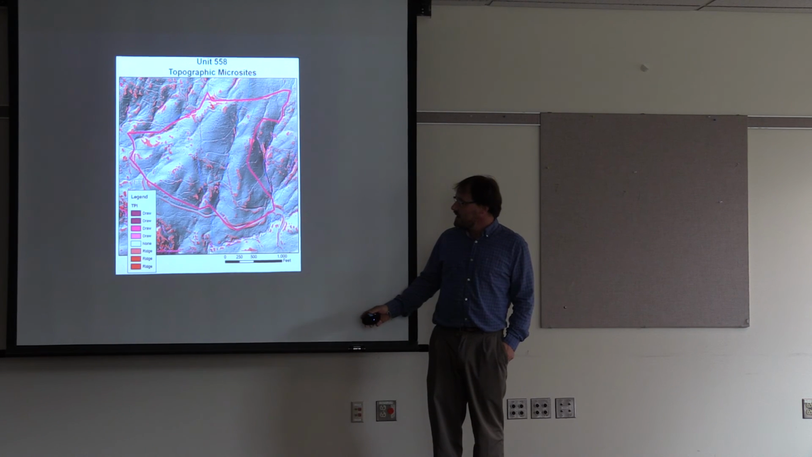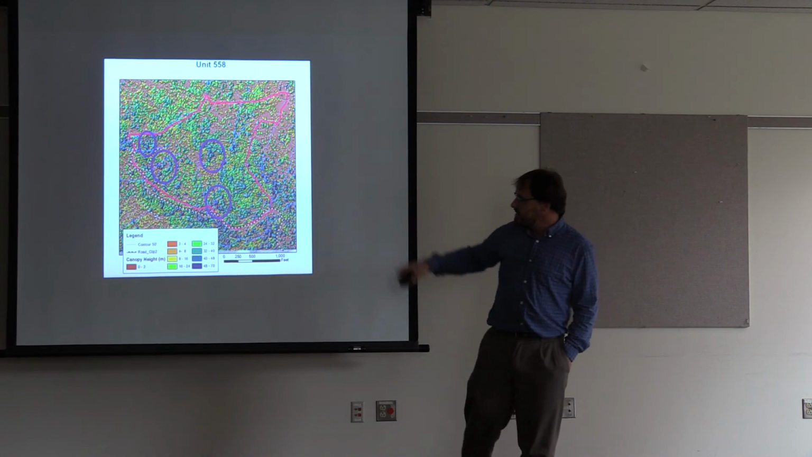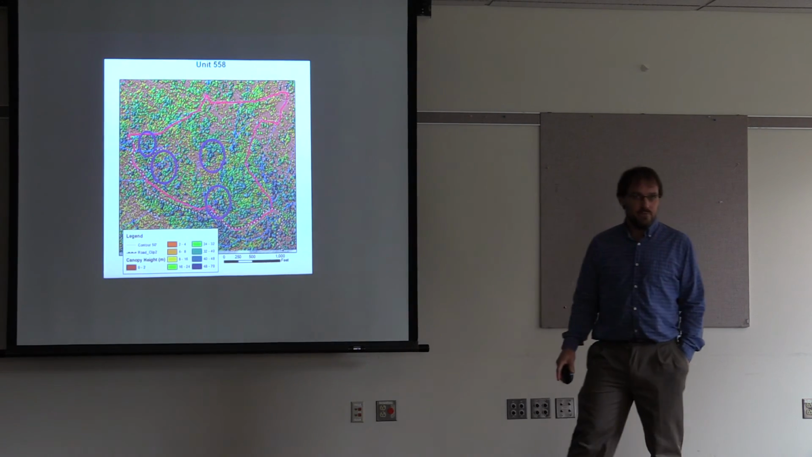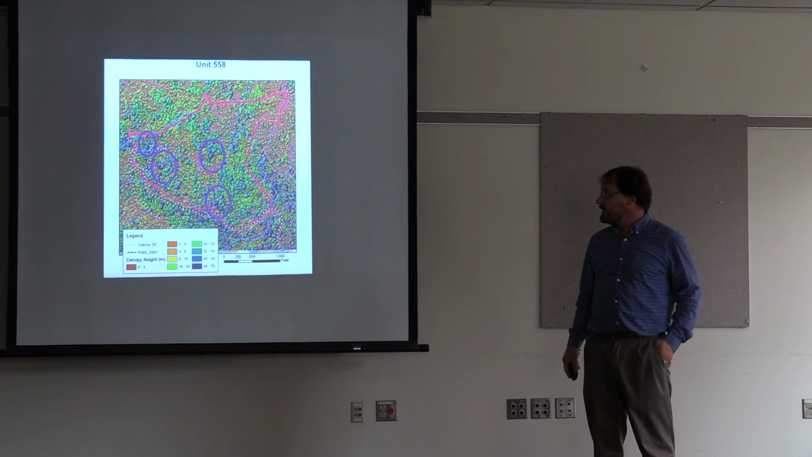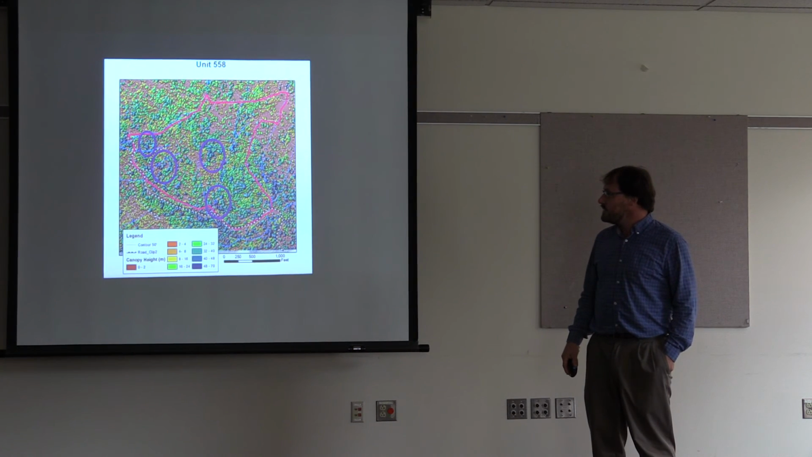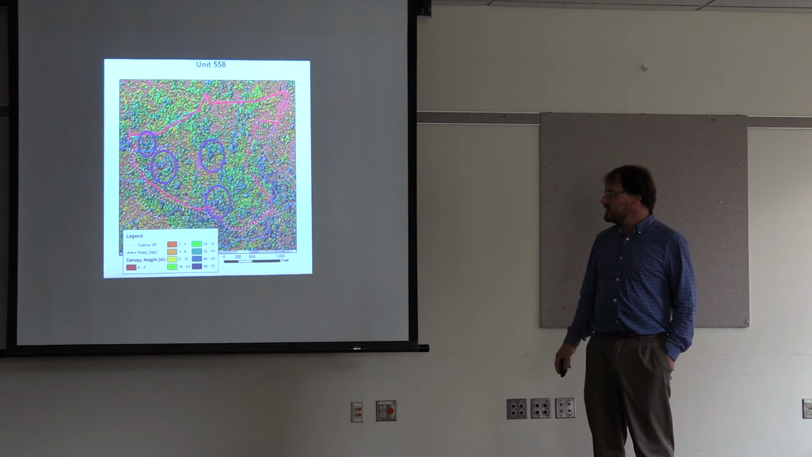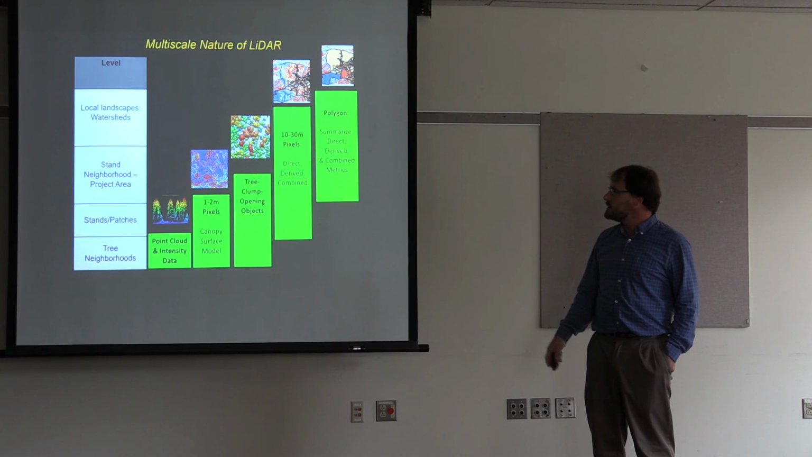And so we combined those two map layers, and we were able to select or zero in on the biological hotspots, if you will, for that unit. Then we had this in the tablet, and you can go out there and visit those and confirm what you're seeing and go from there.